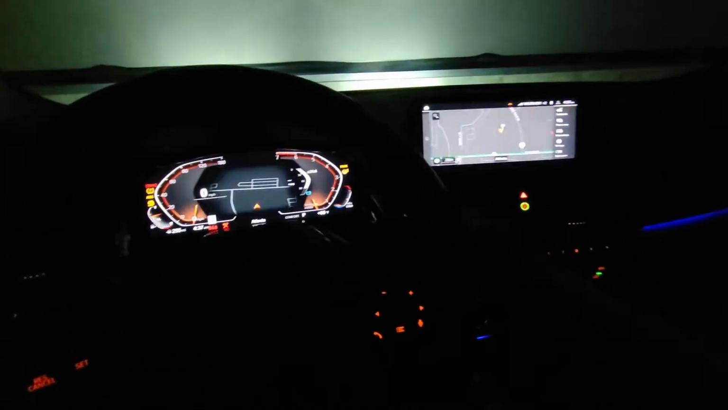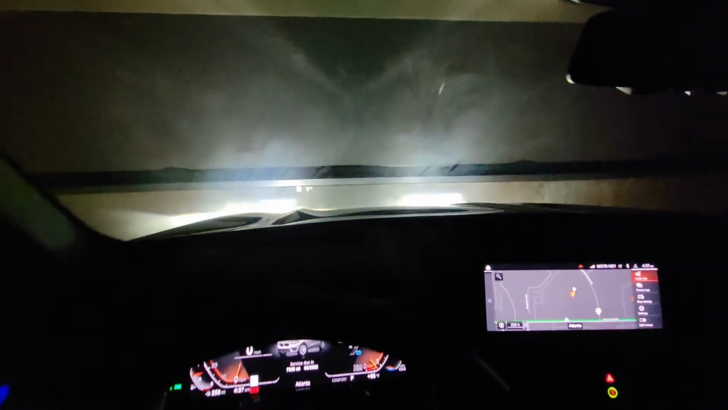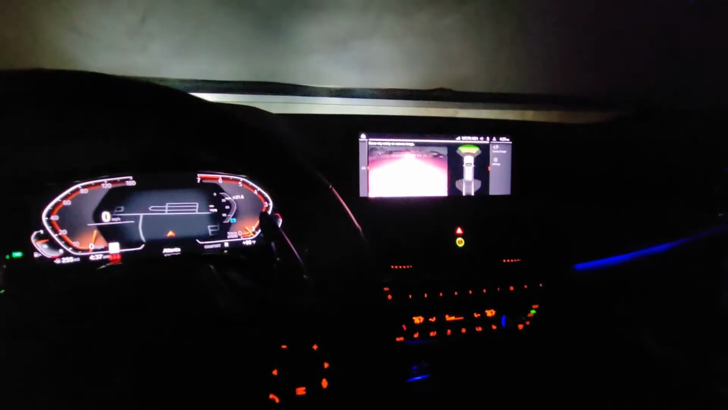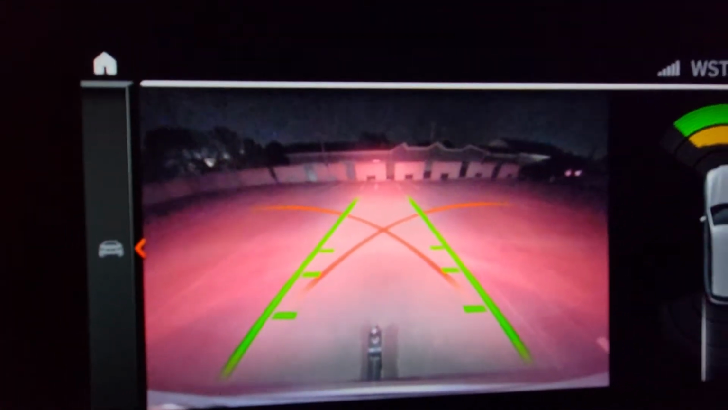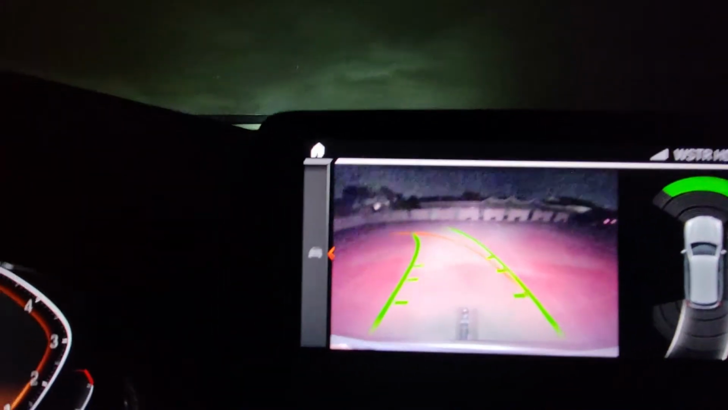So we're gonna go ahead and start her up here. And you can see those super bright LED headlights in front of us there. Oh, fog on that window. I gotta defog. You get a really nice, vivid, bright backup camera. And I noticed when you're doing this at night, there's like a red hue from the brake lights, obviously. But just backing it on up.